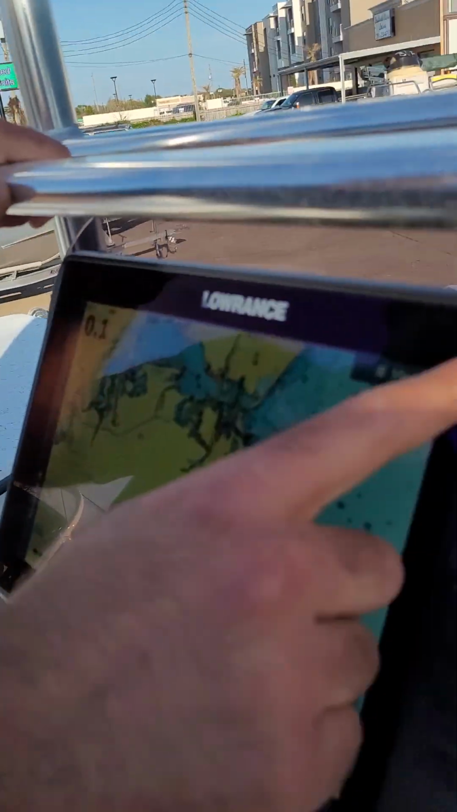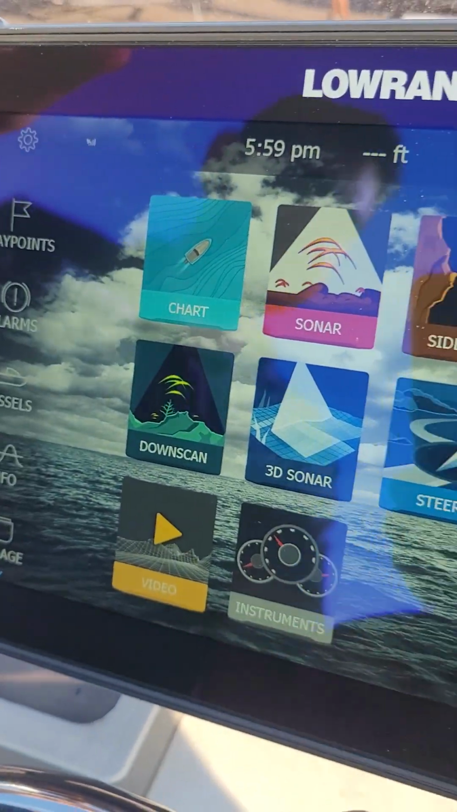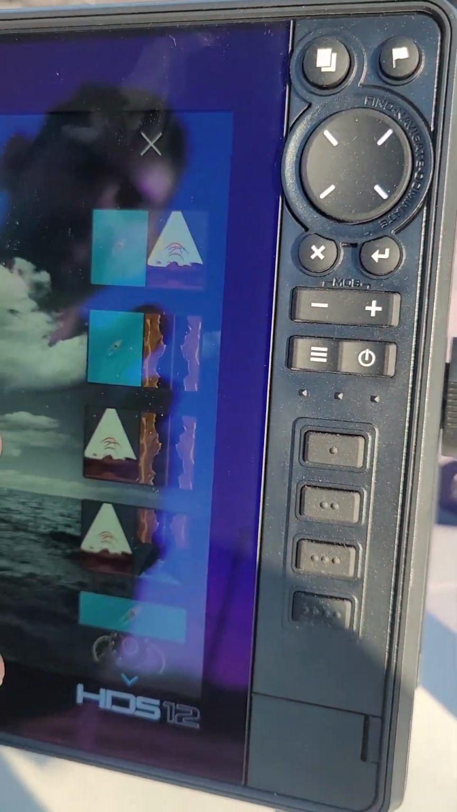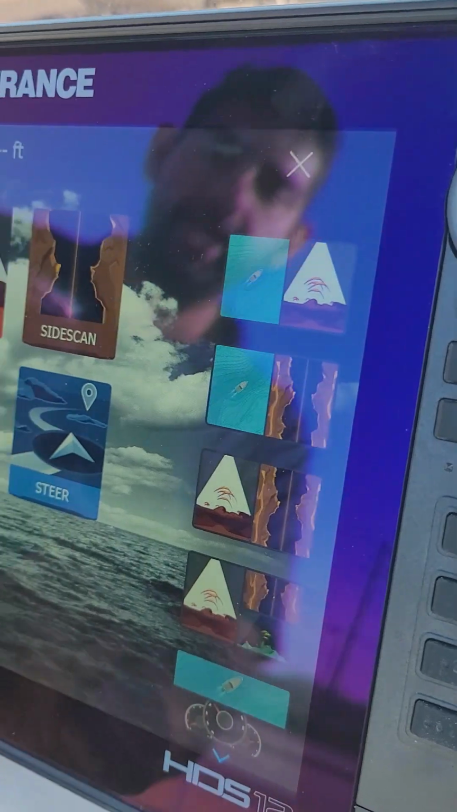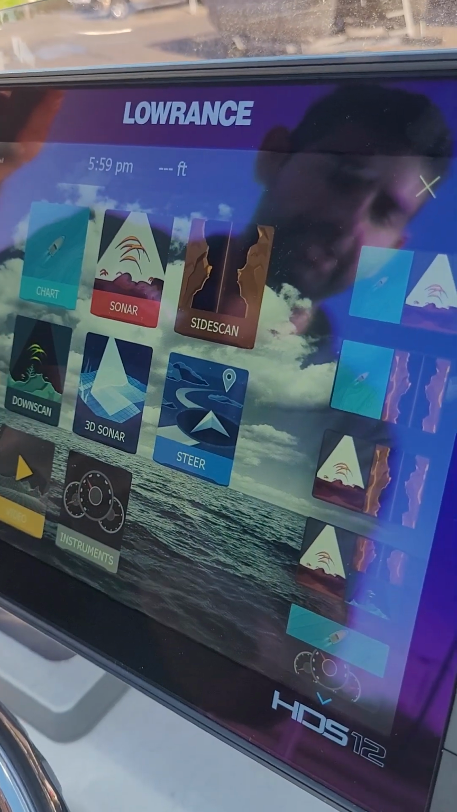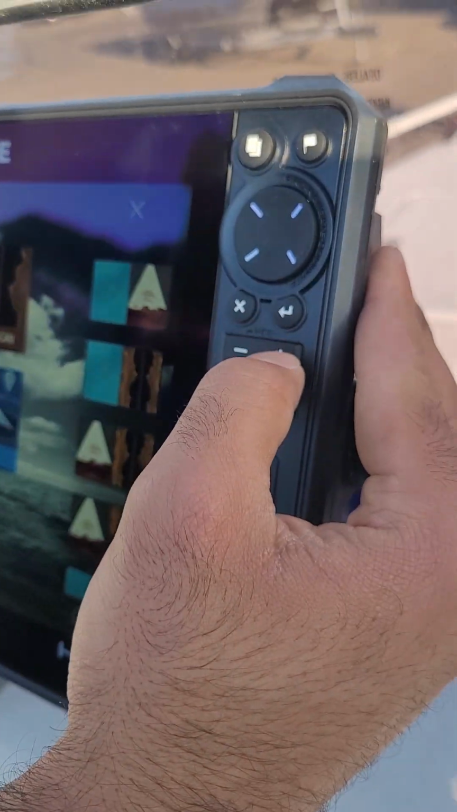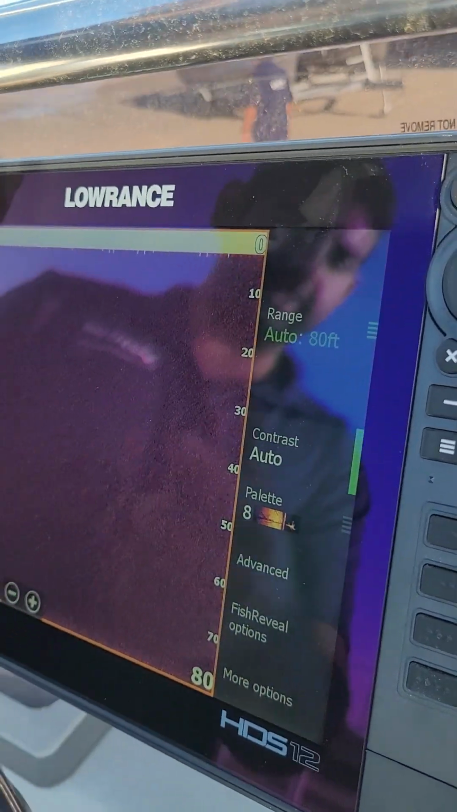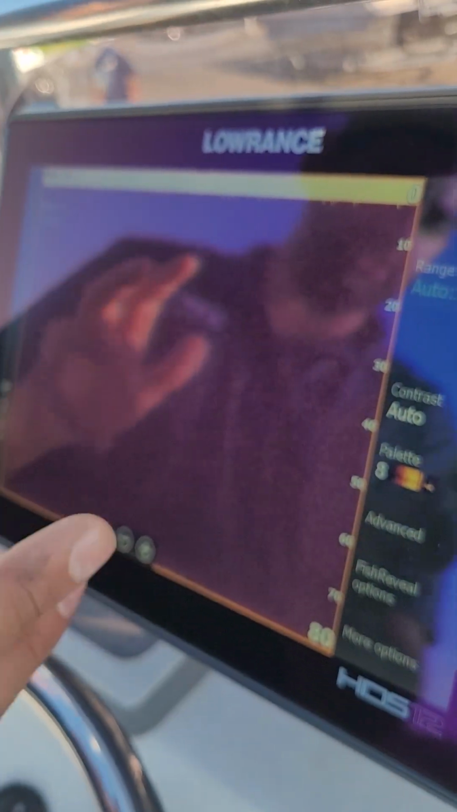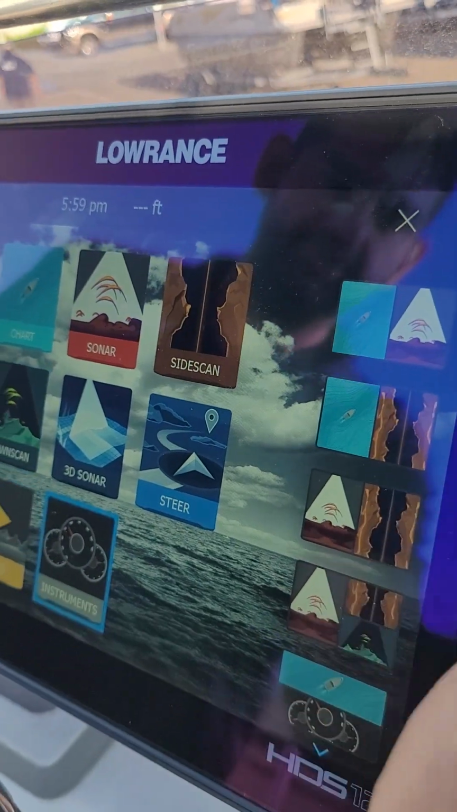So I'm going to go to this home menu here. If you just like the layout on how you have your split screens on the right and then your big screen options right in the middle, you might feel more inclined to click on the different options and go to these options. And instead of maybe a big touchscreen where everything's smaller. Of course, you can adjust the size and everything like that. But this Lowrance gives you a lot of control.